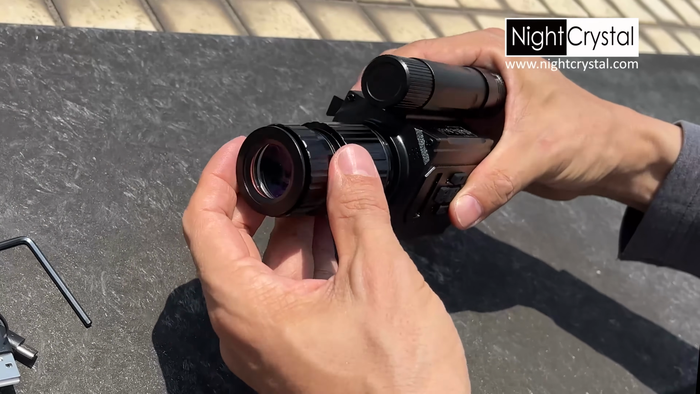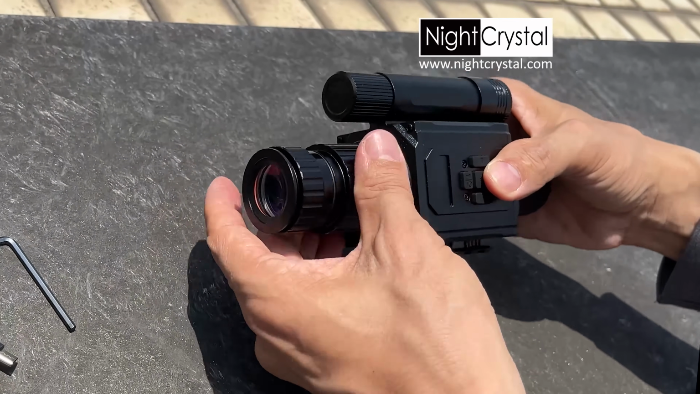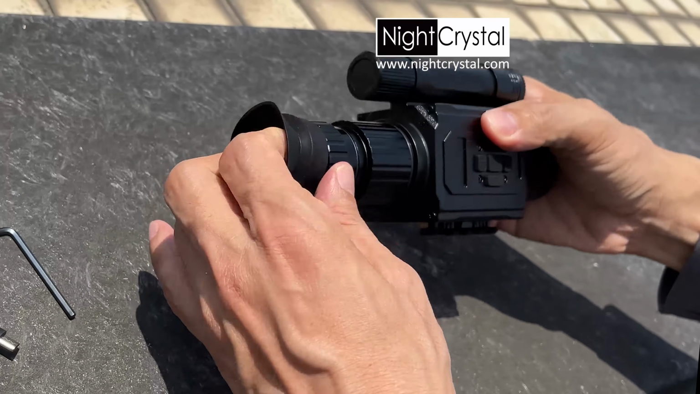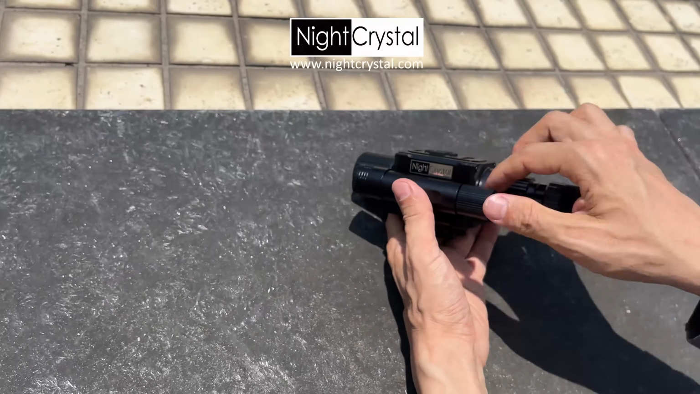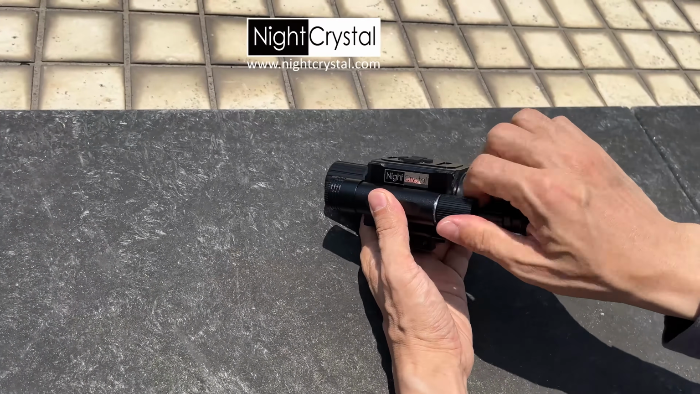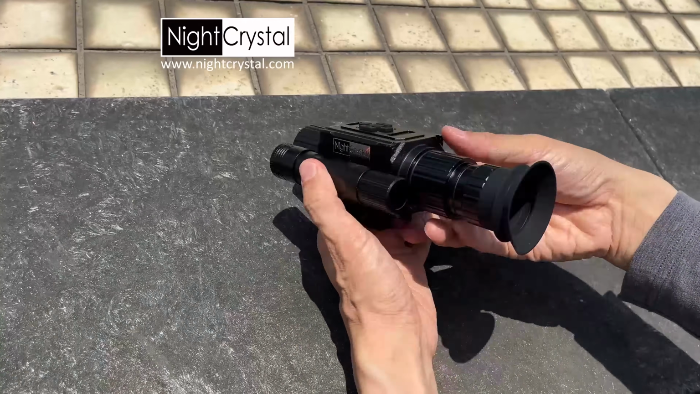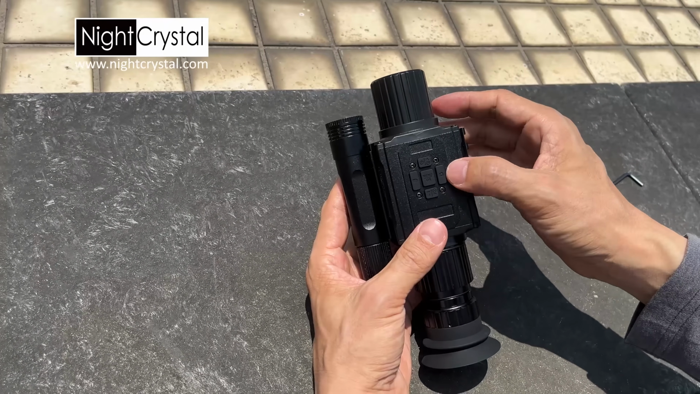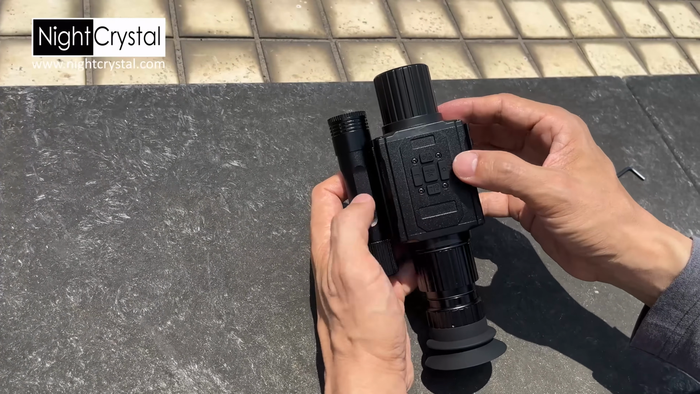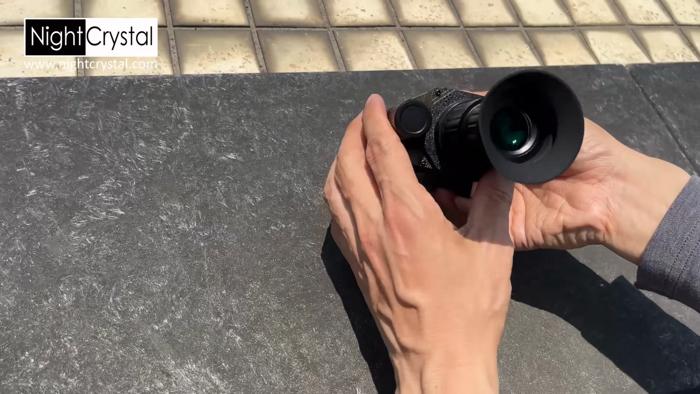To begin, screw the eyepiece onto the main body. It attaches securely, providing a snug fit for a comfortable and stable viewing experience. Before powering on the unit, open the battery compartment and remove the insulation film placed between the battery and the cap. On the control panel, there are the key buttons: Power, IR, Photo, and Video. To start the device, simply press and hold the power button for 3 seconds.